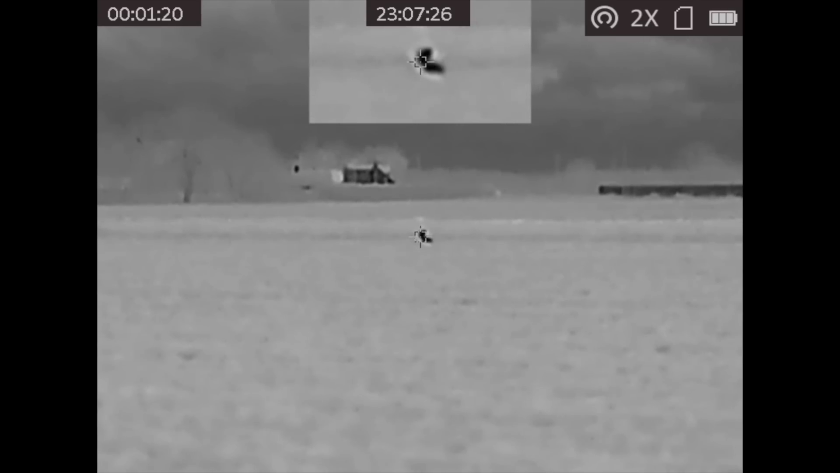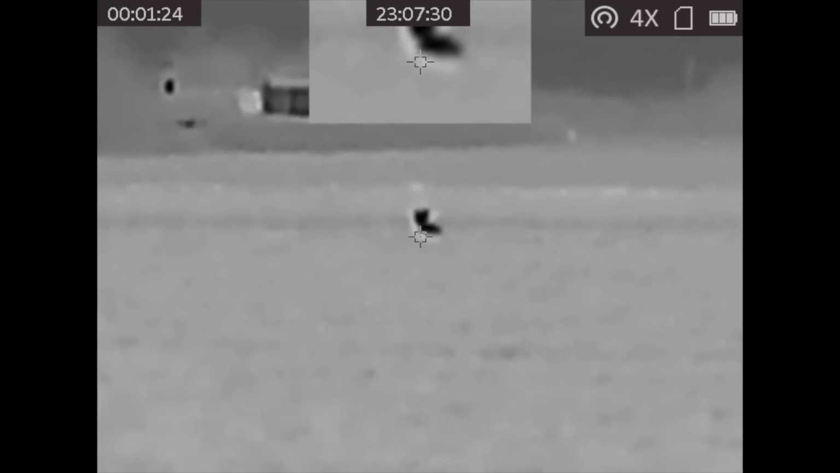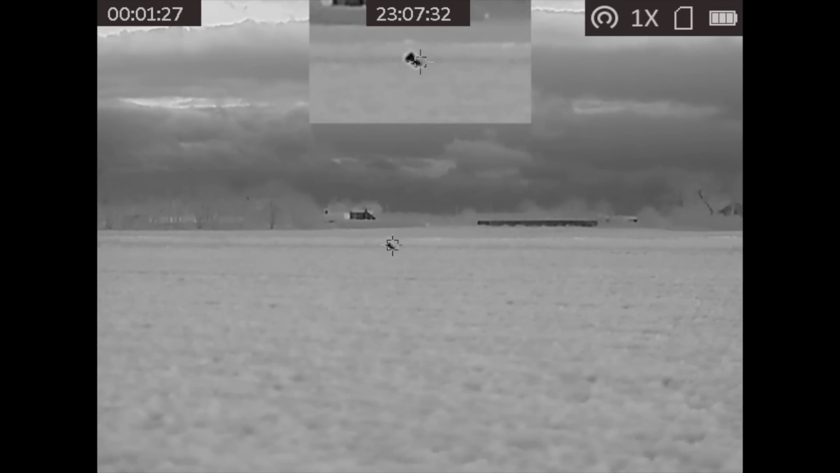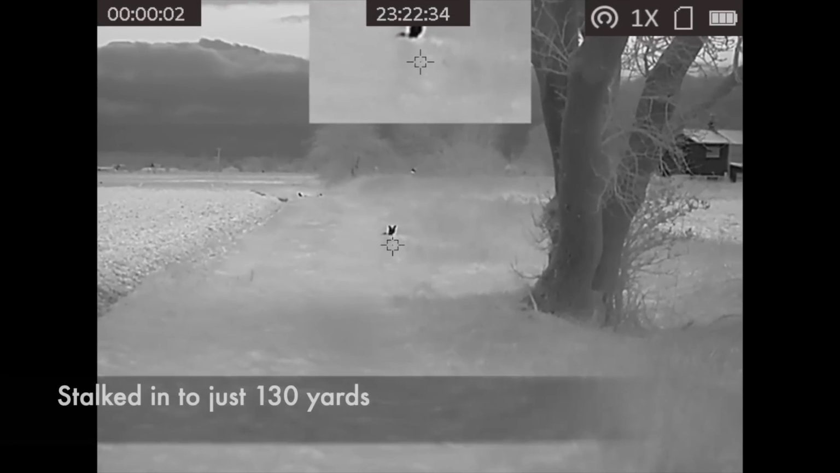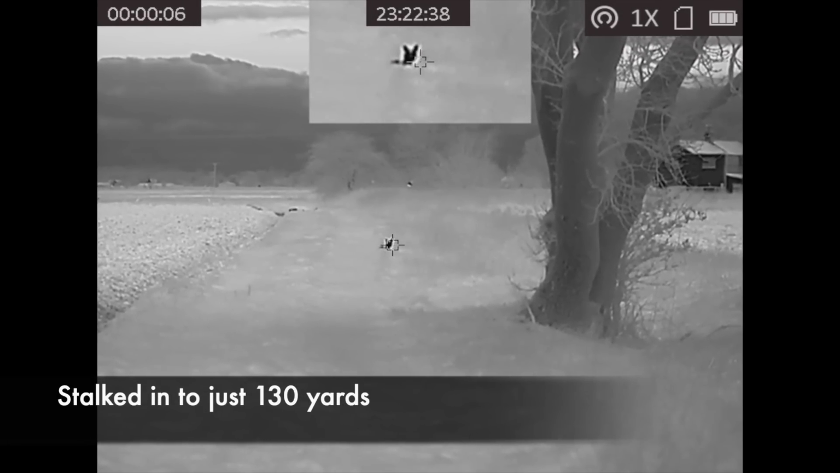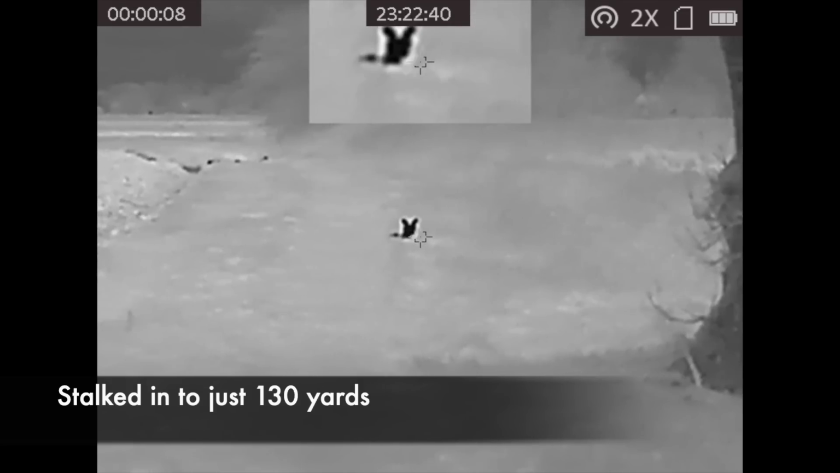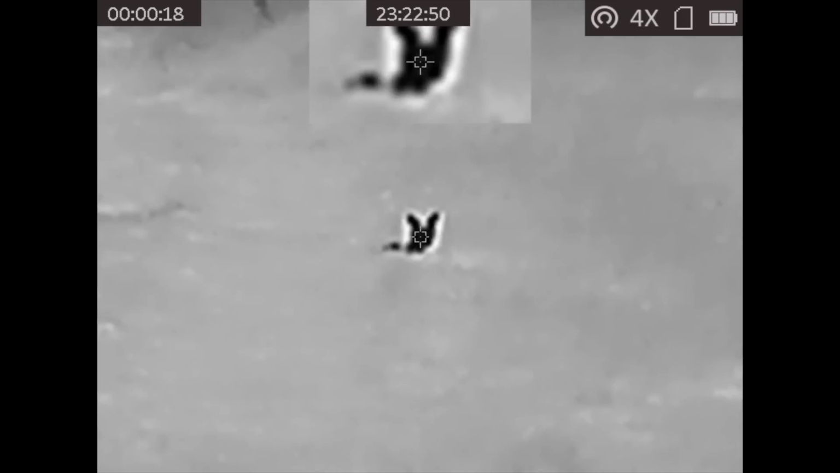At 266 yards the shot is doable, but I am going off of sticks. I would prefer to be off of the bipod, so I choose to stalk in. I actually get to within 130 yards, but this is quite some time later after painstakingly stalking across the field and using every time a car went past on the road adjacent to the farm to make my move before stopping and reassessing the situation.